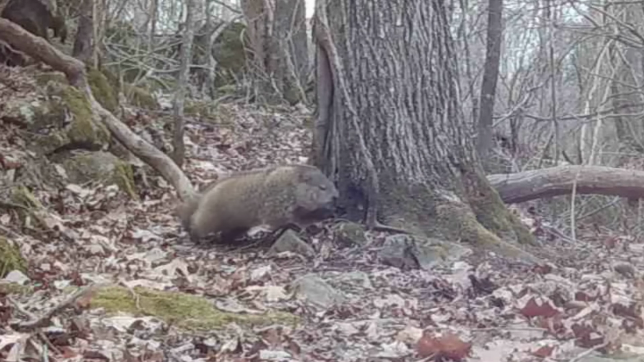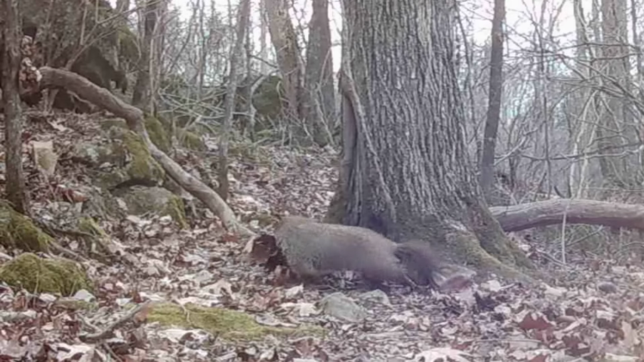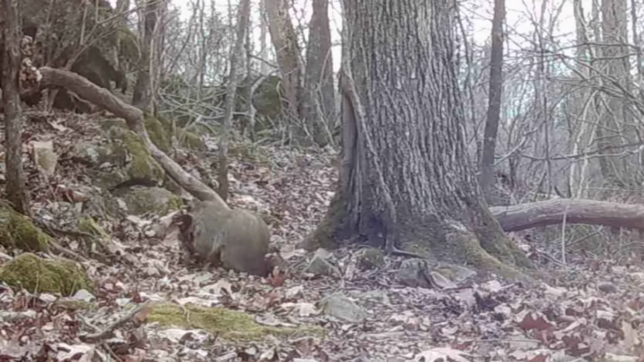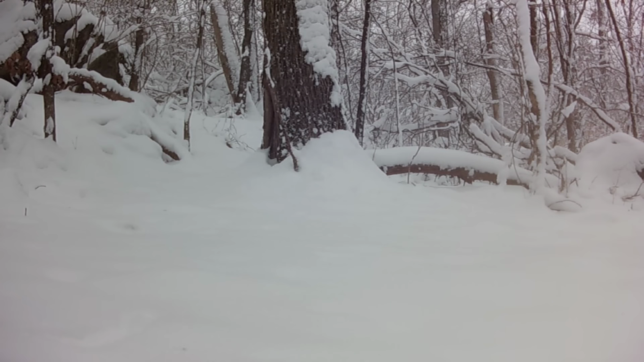And old Dirty Dan out here at the tree before the snow hit, prowling around. Well, he knows something we don't. Well, we do now. Big snow and cold spell coming. He's getting ready for it. And after the big snow, here's what it looked like that morning. Cold.